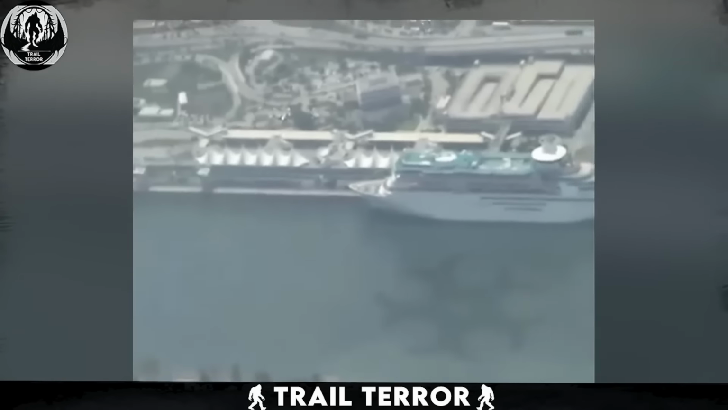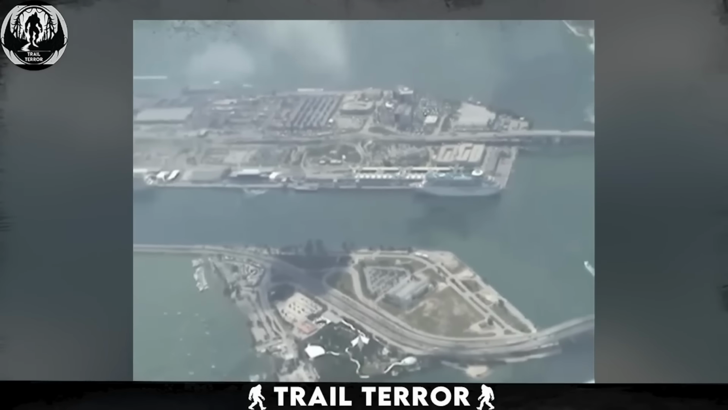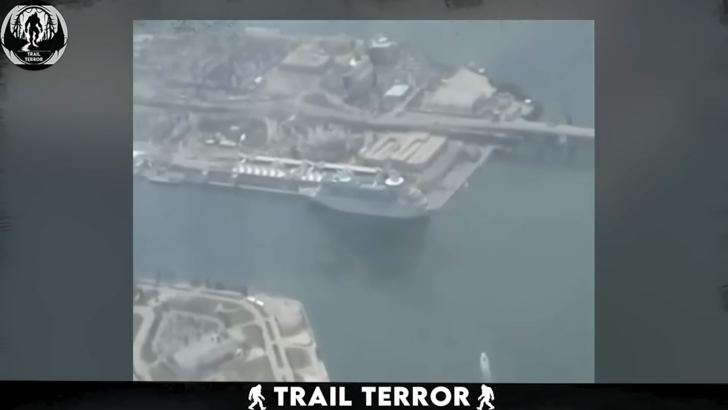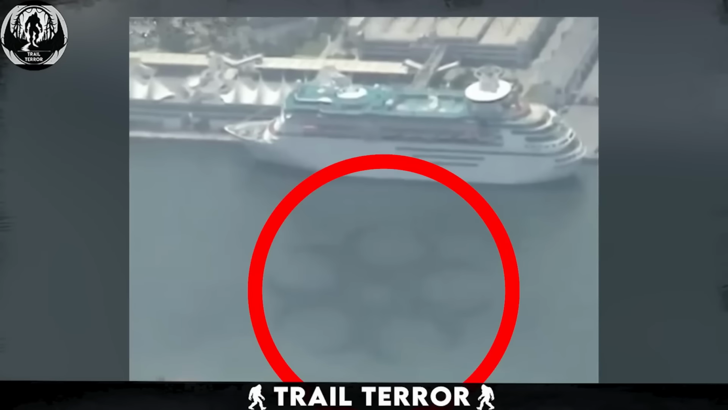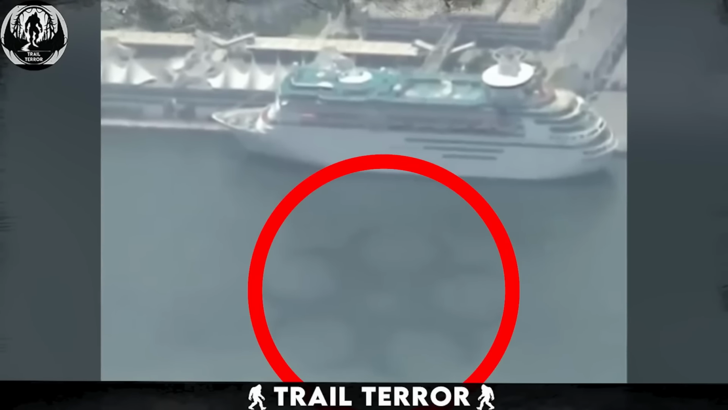Upon viewing this footage, people across the internet have been abuzz with speculation. Some propose it could be a gargantuan sea monster, while others suggest it might be of extraterrestrial origin. It's a puzzling sight indeed. I can't think of any fish that matches such enormity and strange shape.